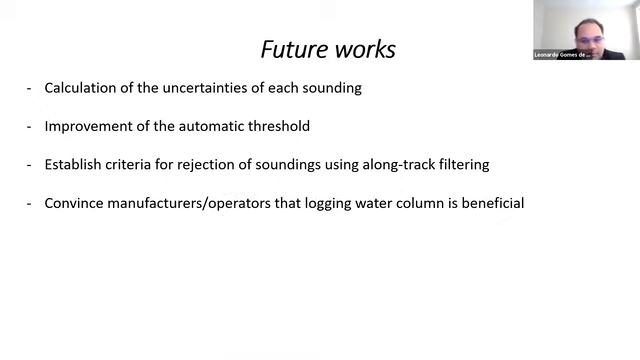Convince manufacturers and operators that logging water column data is beneficial. This data can be twice the size of amplitude data, and being able to store it can be challenging, but we can improve our results.